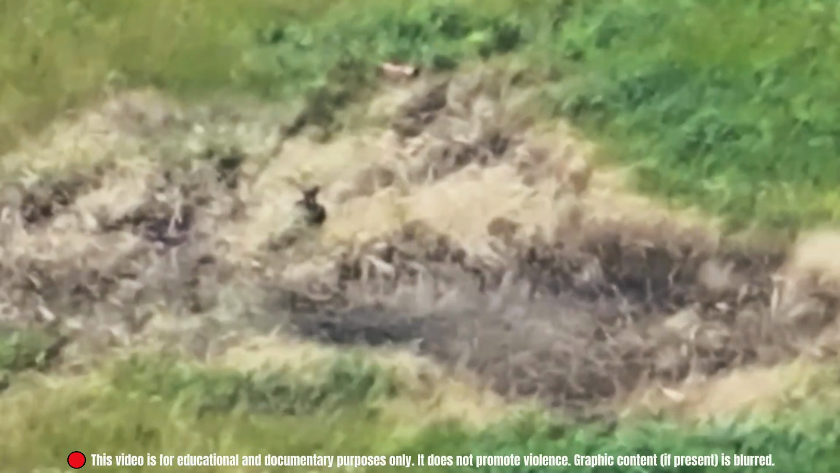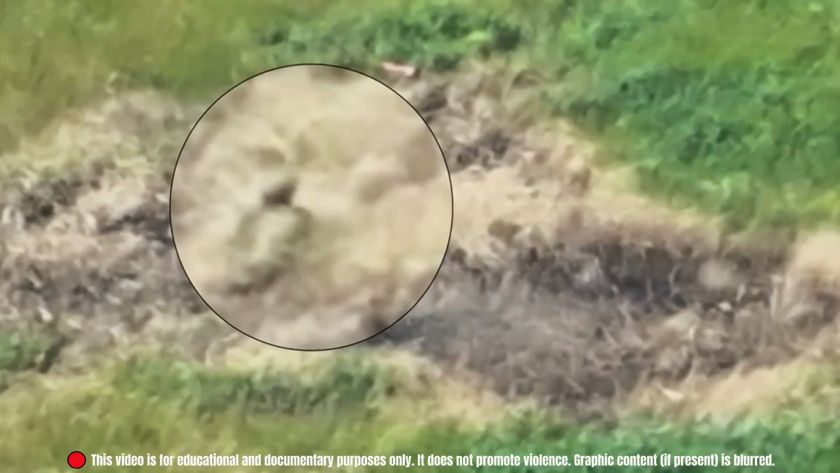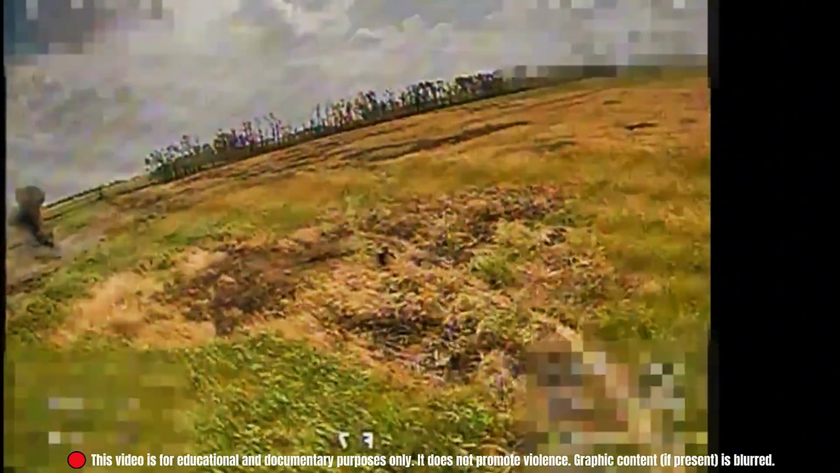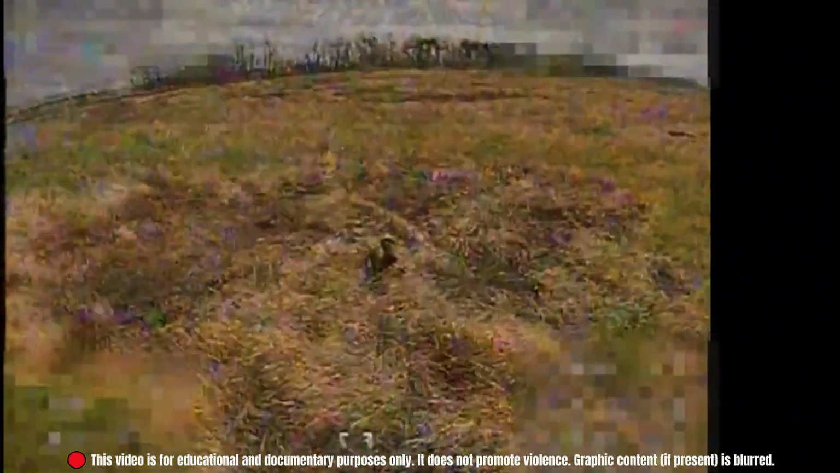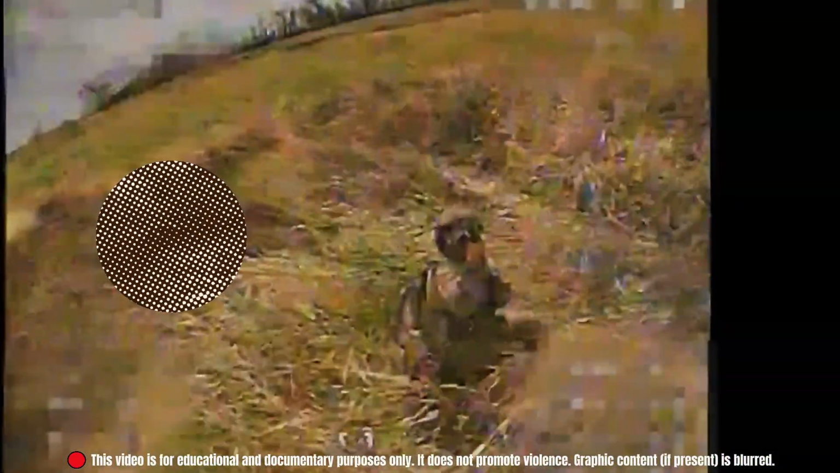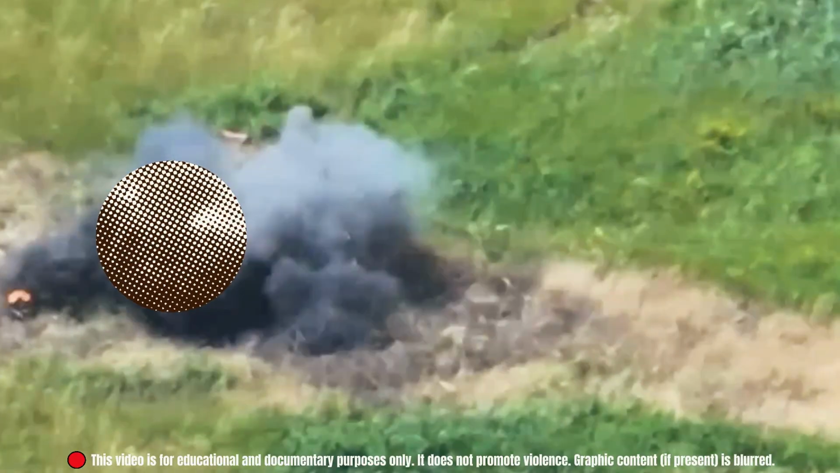The last soldier turned and fired a few rounds. The drone didn't stop. It adjusted course and ended the fight. 3 soldiers, 3 strikes, not a word spoken. Thermal detection and delayed pursuit allow drones to exploit soldiers during rest cycles.